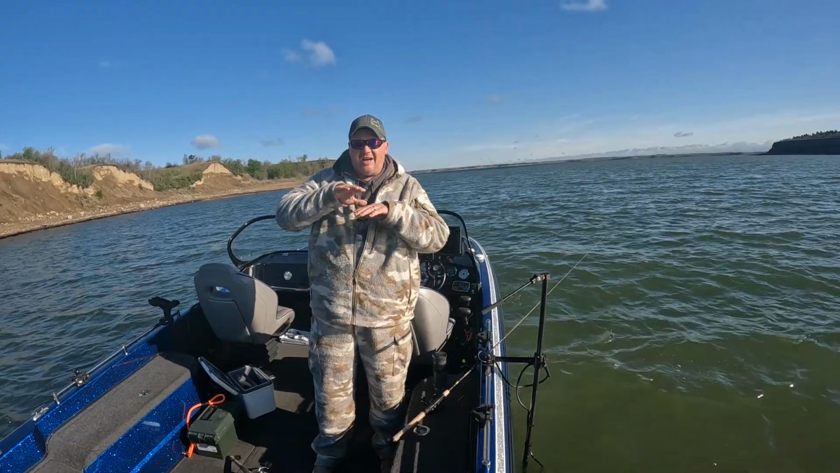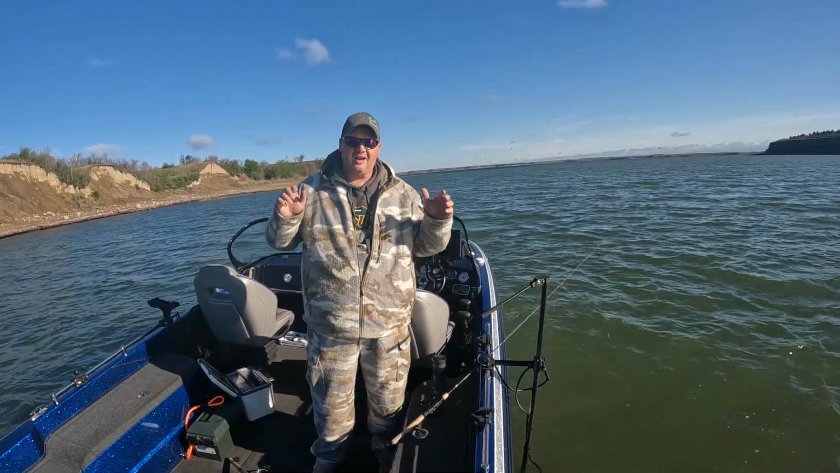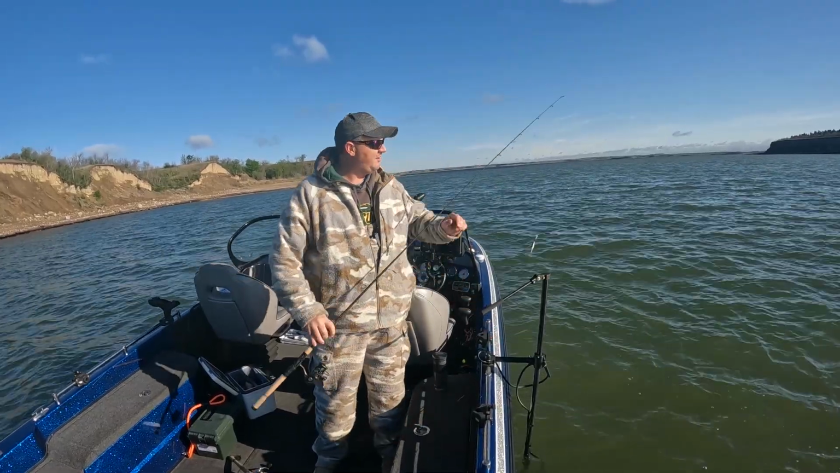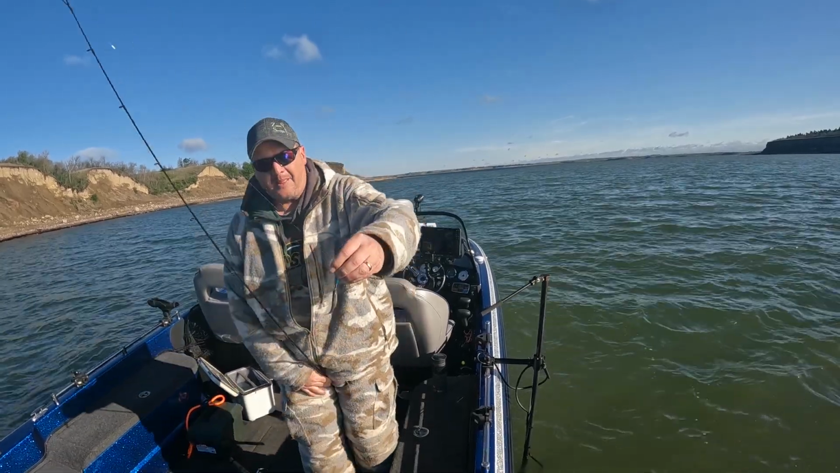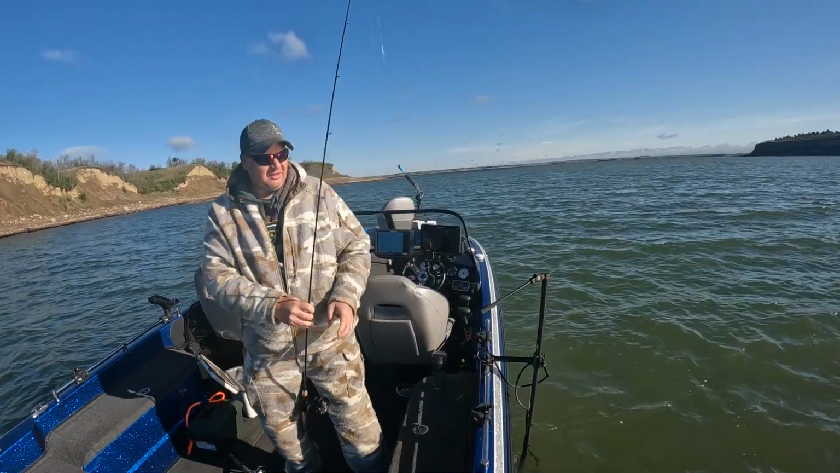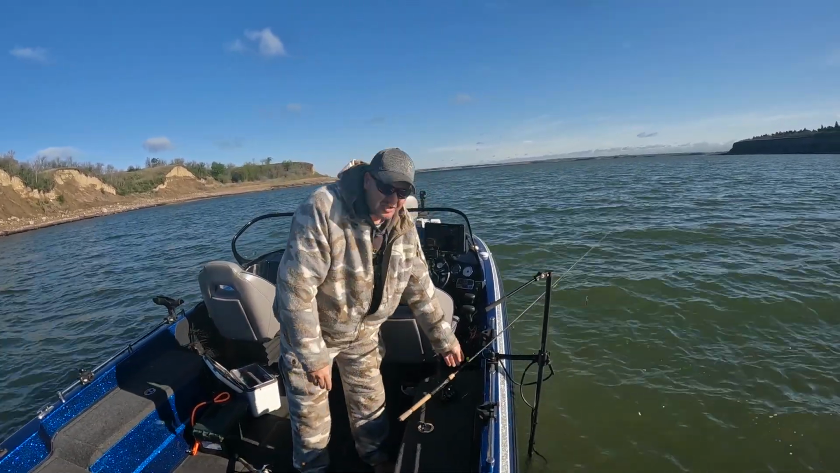So I'm going to stay on top of that 14-foot shelf, and I'm not going to pitch. I'm going to just vertically jig. What I'm going to use is the tungsten Northland jig, 1/8 ounce with a minnow. And then I'm just going to drop this over the side and watch my live scope.